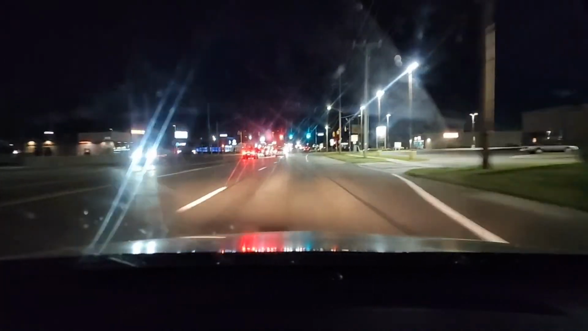I see some smearing, so I'm just going to clean my windows. And you can see how the windows streak some, but it's starting to clear up a little bit. Hey, that's good. It's still a little streaky.